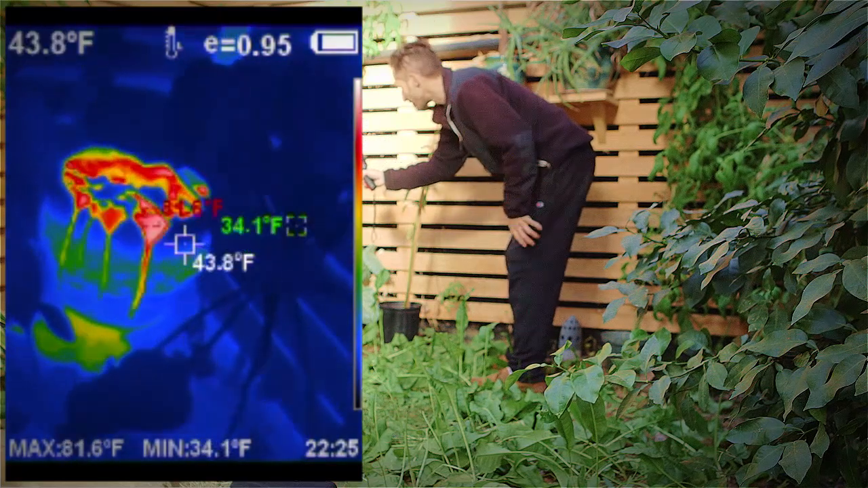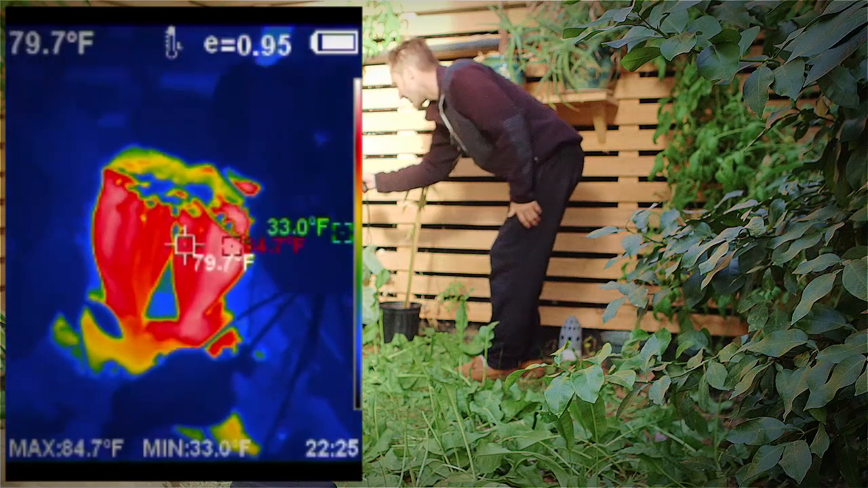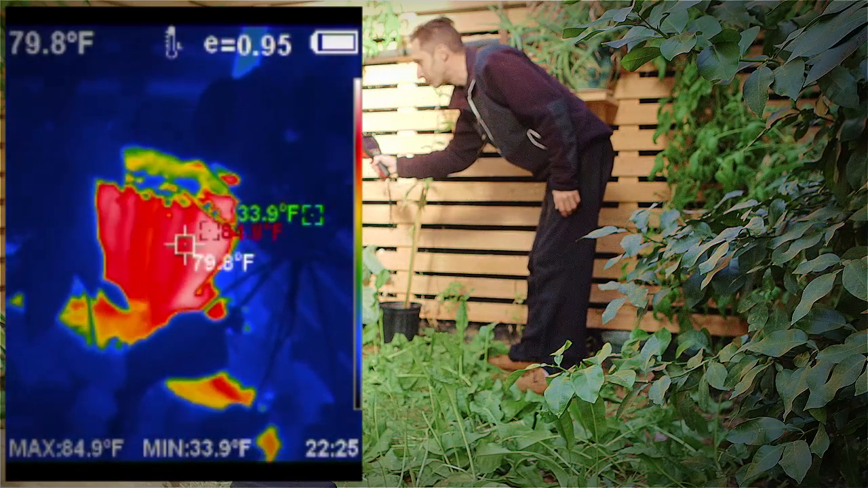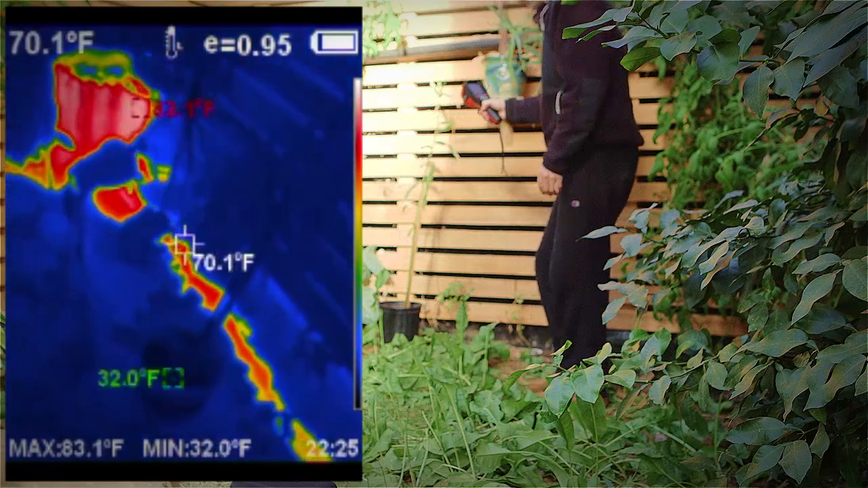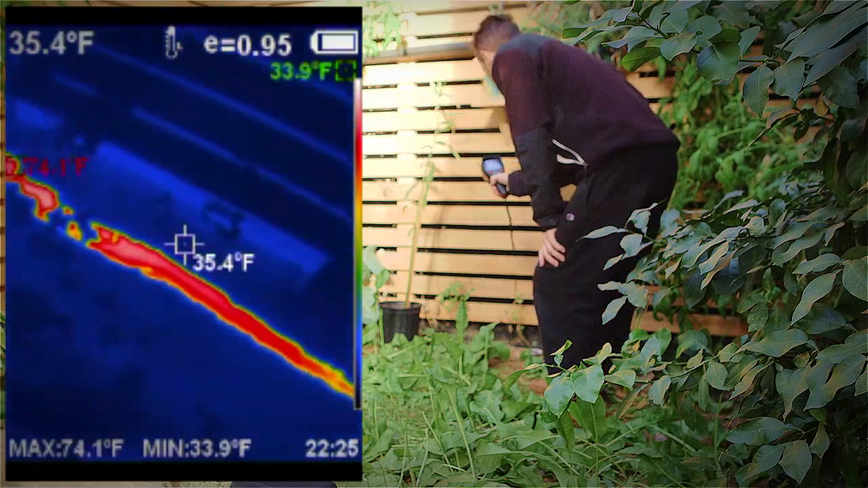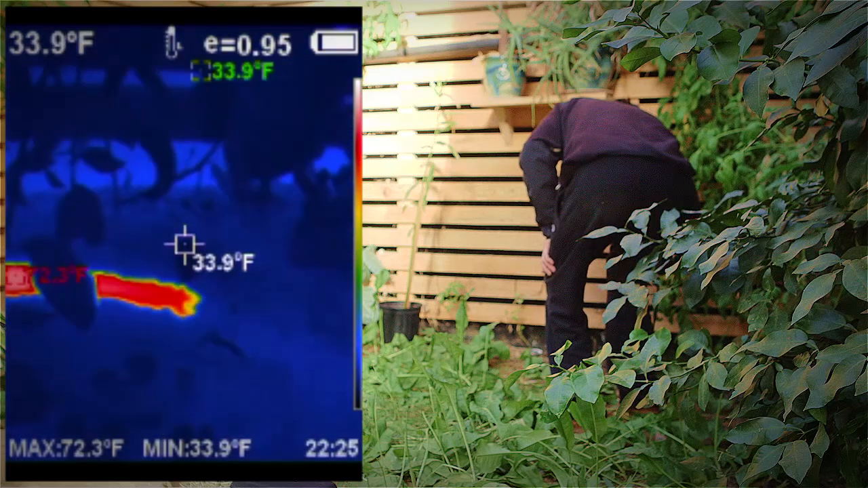So the pot's filling up right now, and it just overflowed. And you can see it looks like lava coming out of there. That is 80-degree water. And you can see that it's spreading out everywhere.